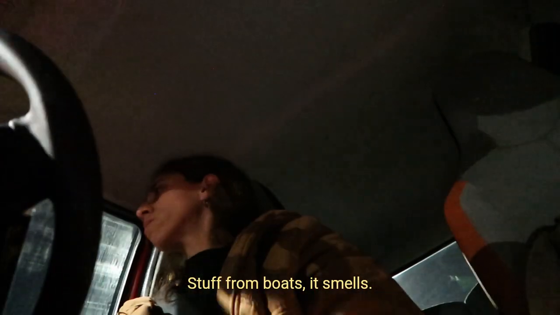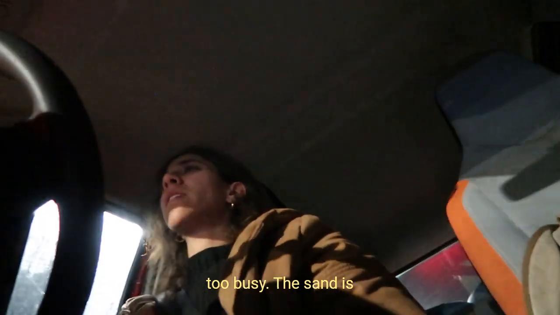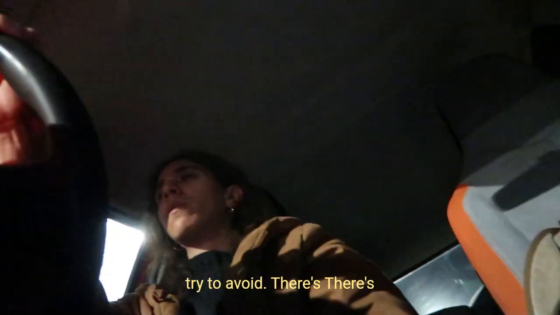Like July and August, the sea has turned into soup, filthy soup with people's shit in it. Stuff from boats, it smells. It's too hot. The beach is too busy. The sand is dirty. I just try to avoid it.